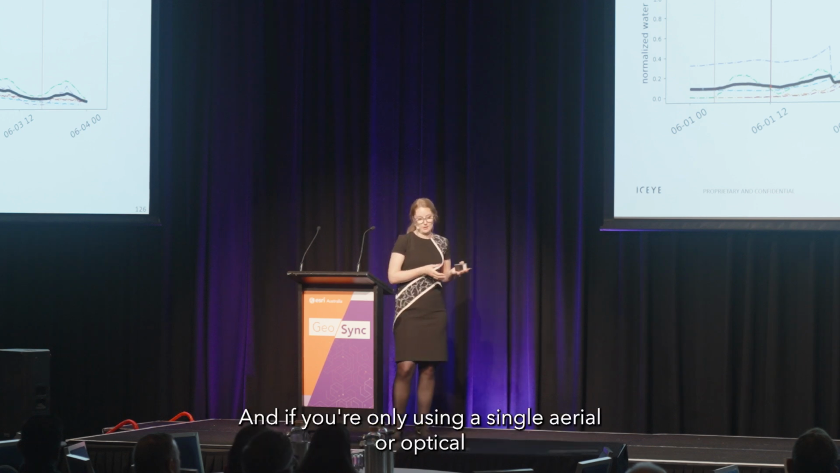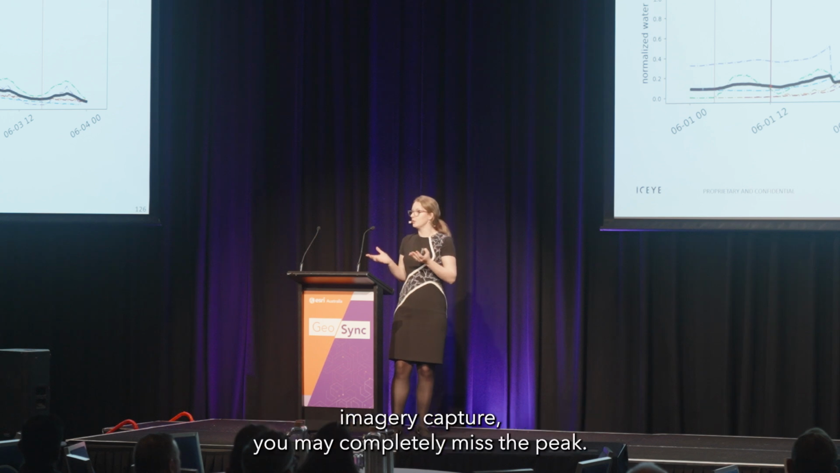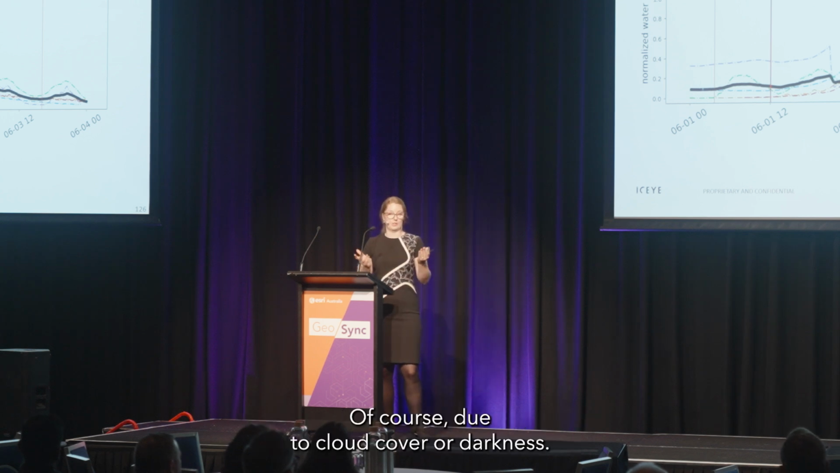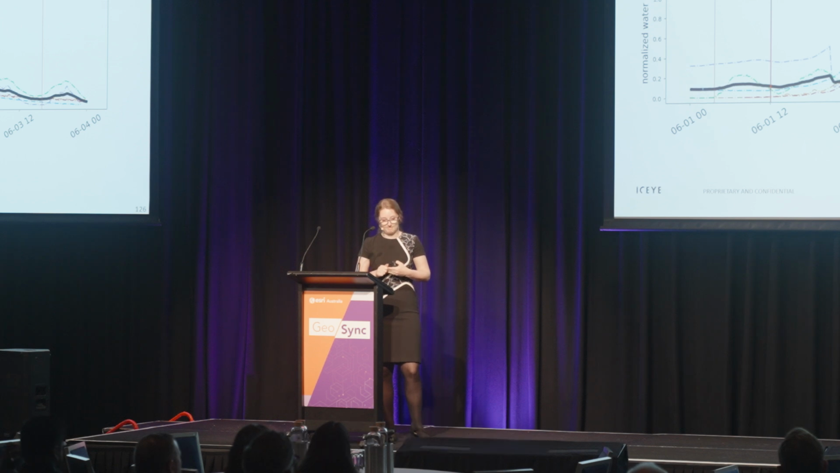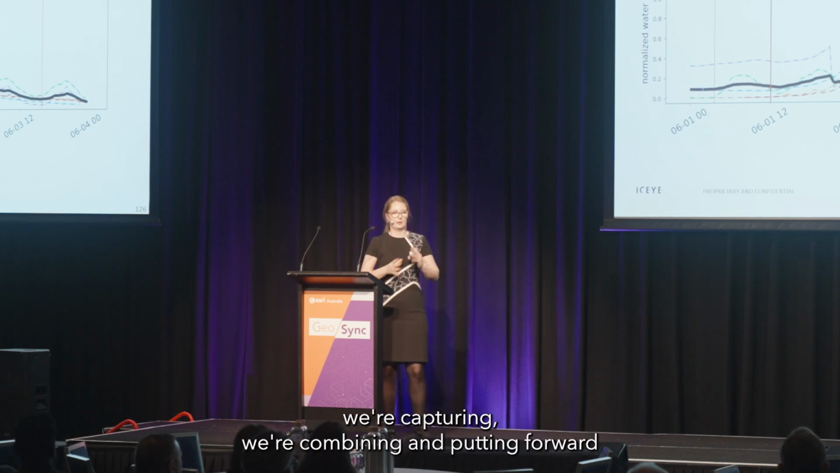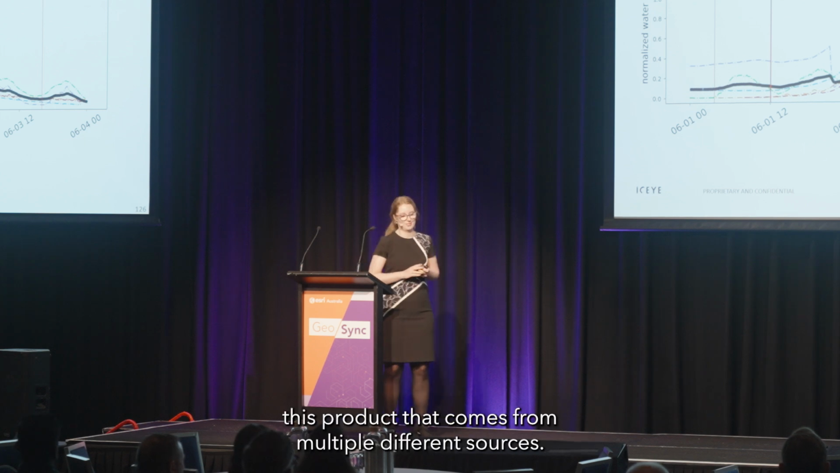And if you're only using a single aerial or optical imagery capture, you may completely miss the peak, of course, due to cloud cover or darkness. So instead of having one single source of information, we're combining and putting forward this product that comes from multiple different sources.